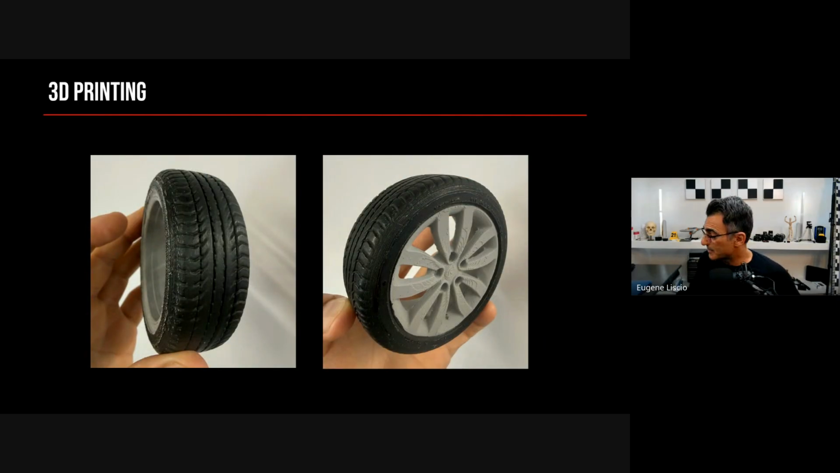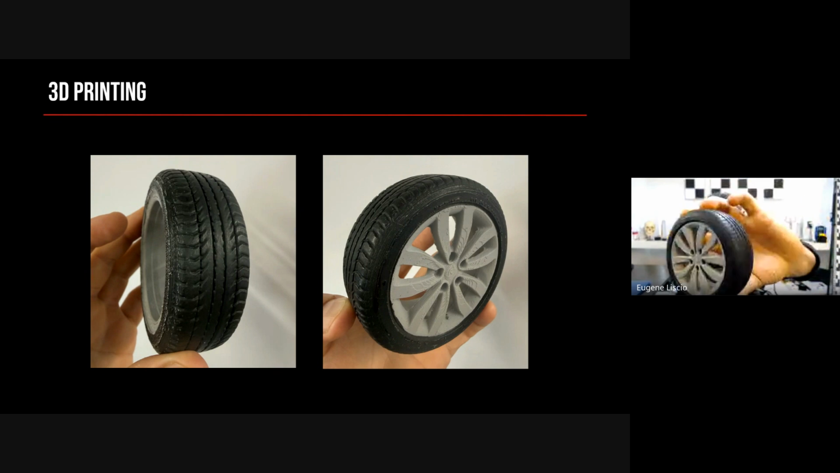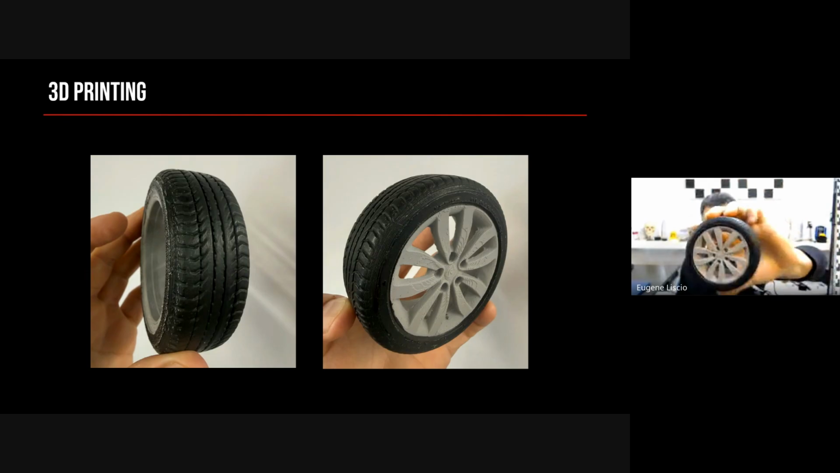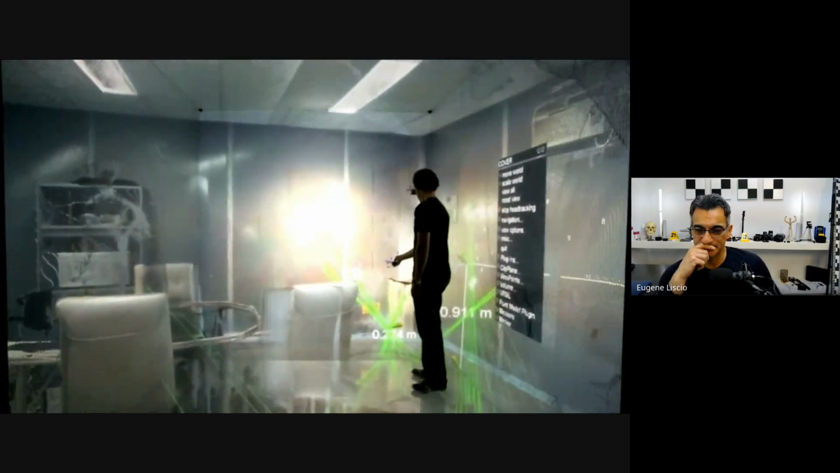Now, what about 3D printing? I have it right here. This is the photogrammetry model of my car tire. This was a first shot at it, but I thought it came out pretty good. You can see the tire tread, right? So we can create other types of visualizations when we capture things in 3D. This is just a quick example. And I did a terrible job of painting this thing, so you have to forgive me, but you get the idea of what you can do.